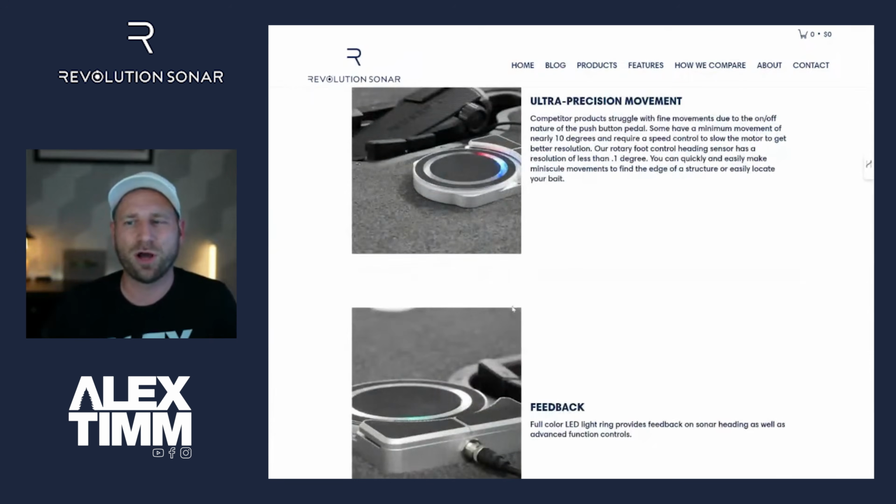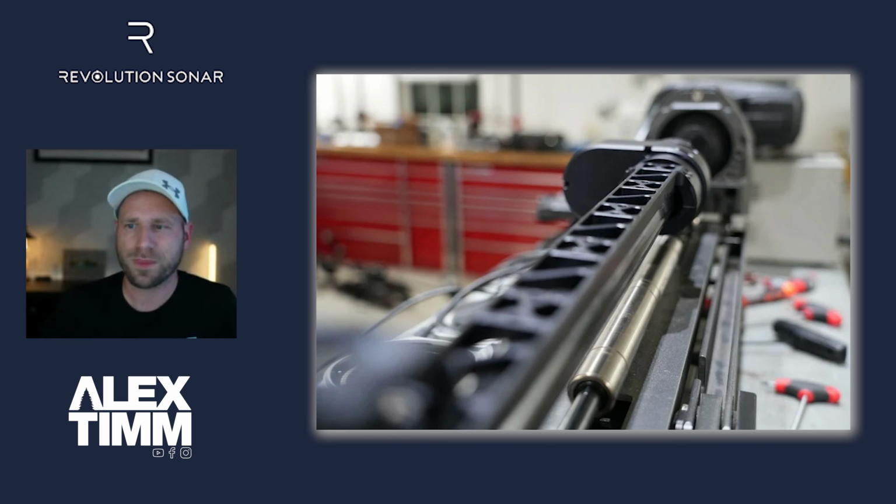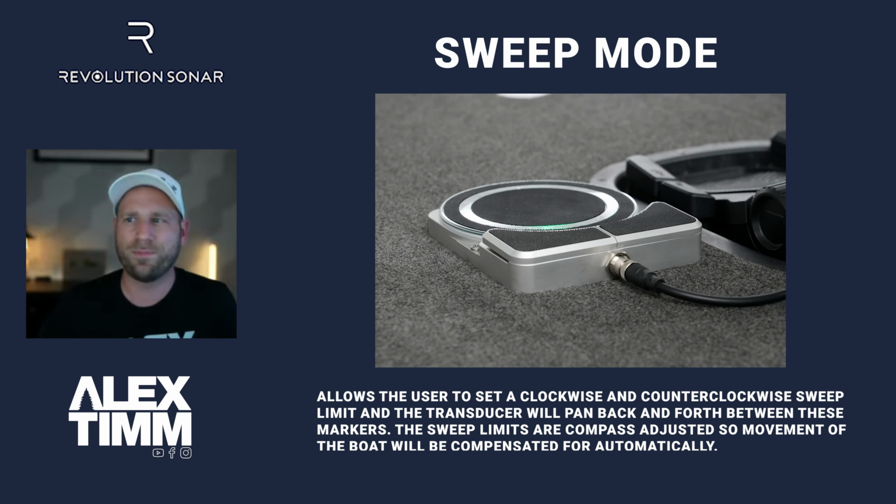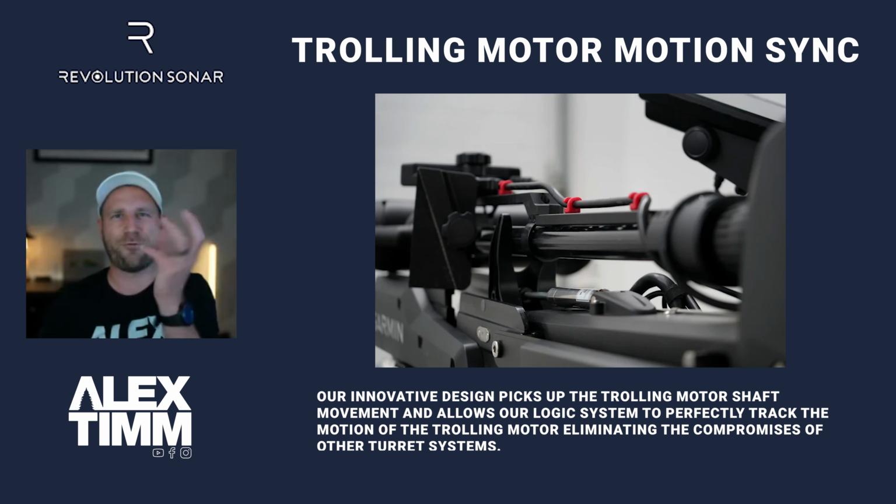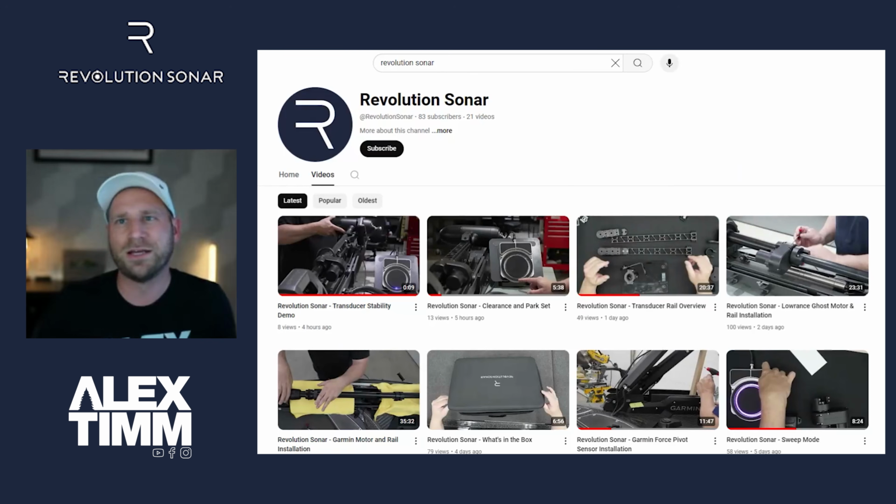Each mode has its own color pattern, and it plugs in directly in the coaxial mount. You can see it mounts directly onto the trolling motor, and it has a wire that comes up directly from it, of course. The advanced controls: sweep mode, compass track, trolling motor motion disc, which allows it to actually have free motion even if the trolling motor is moving, which is pretty cool, in a manual mode. Check it out if you're interested.